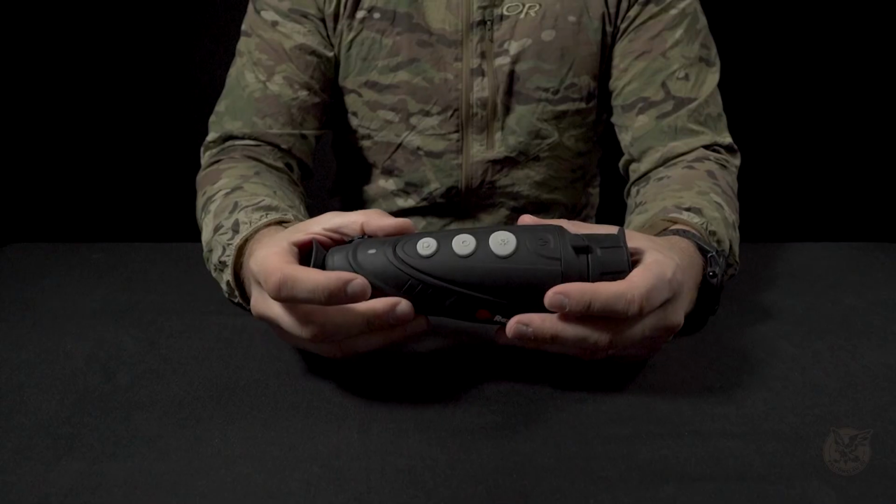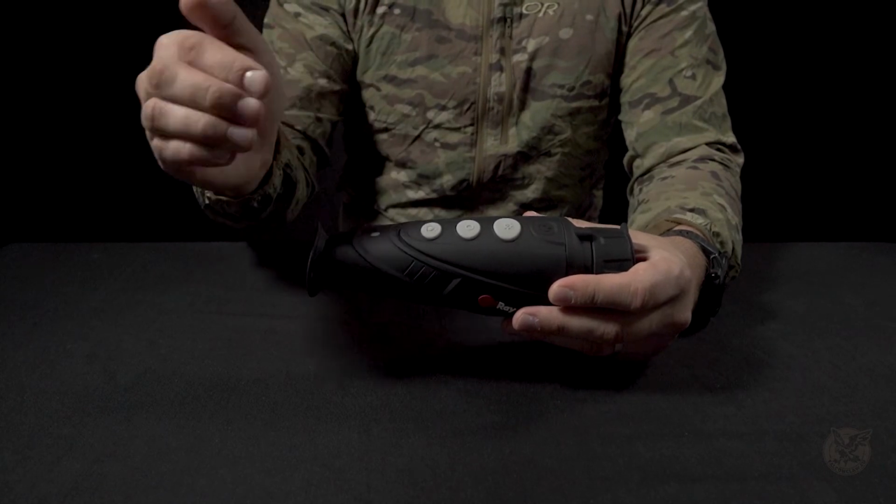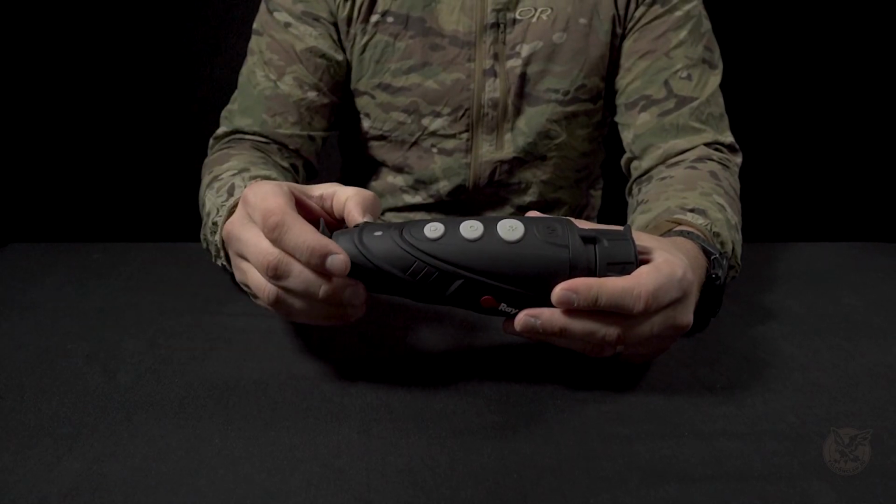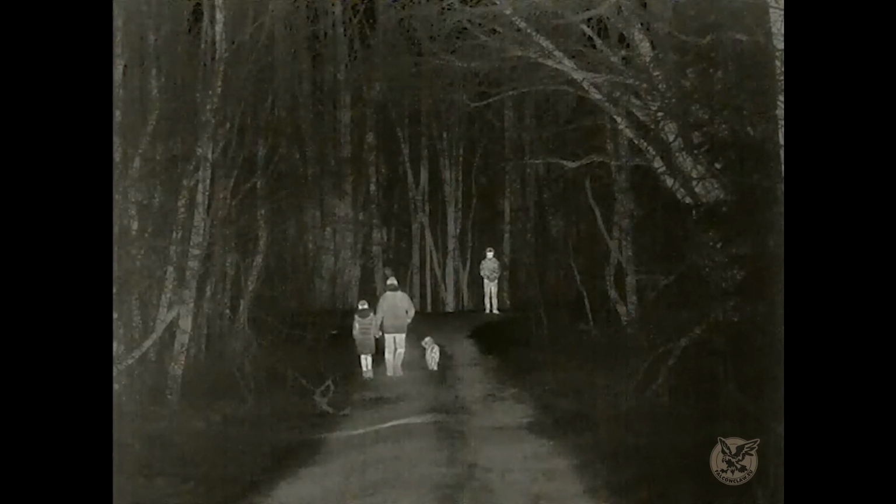What I like about this unit compared to any other thermal unit is that you don't need to go into some kind of menu and click all the things. You can do all the main things that you need right here. The quality, as you will see from the videos, is really good with this thermal optics.